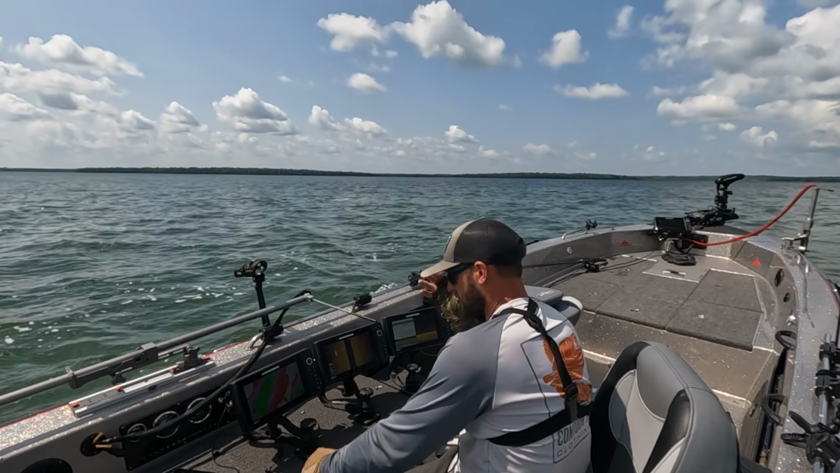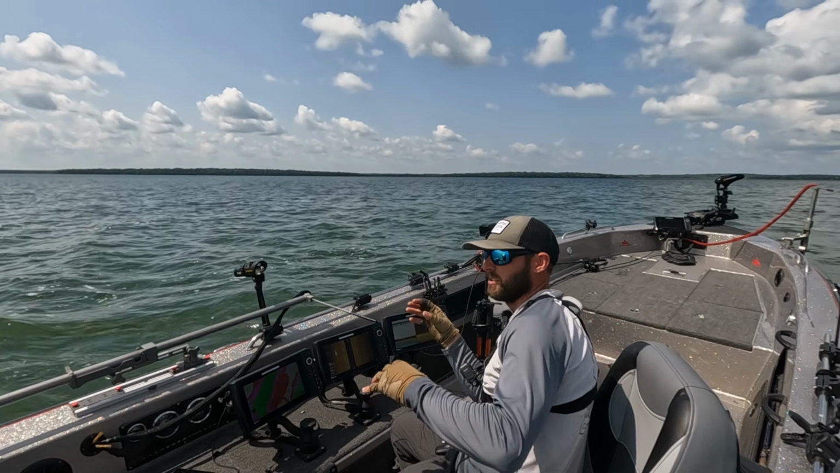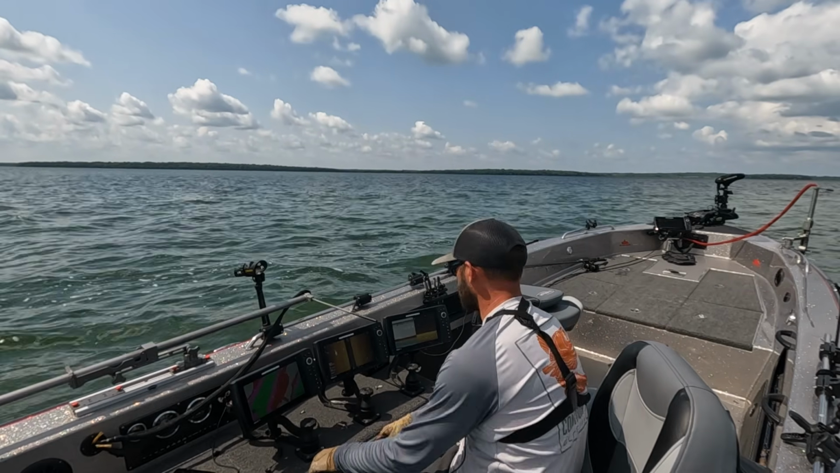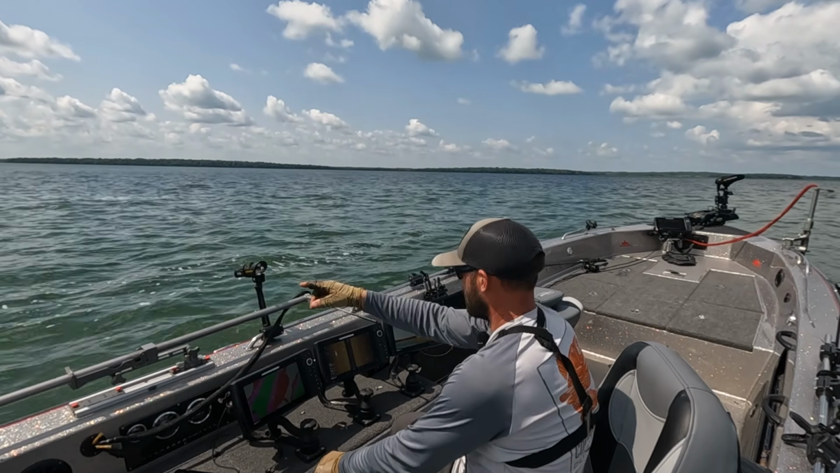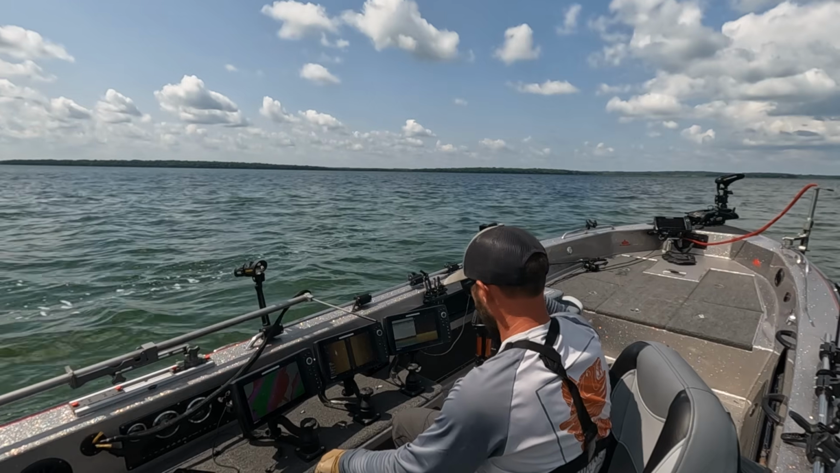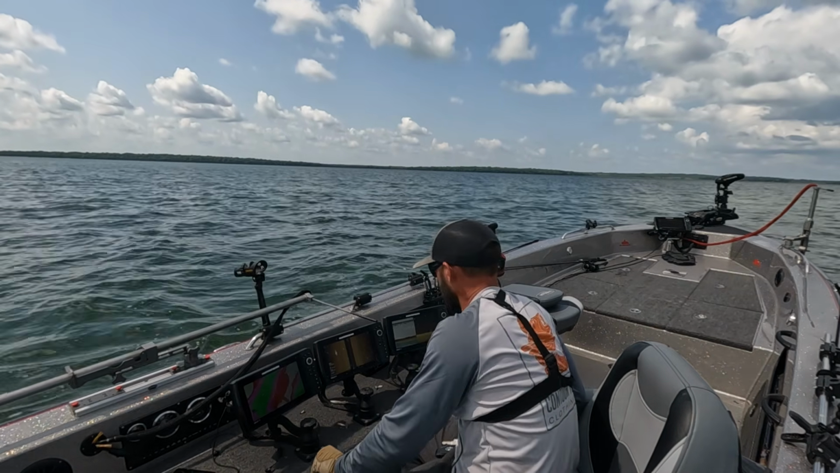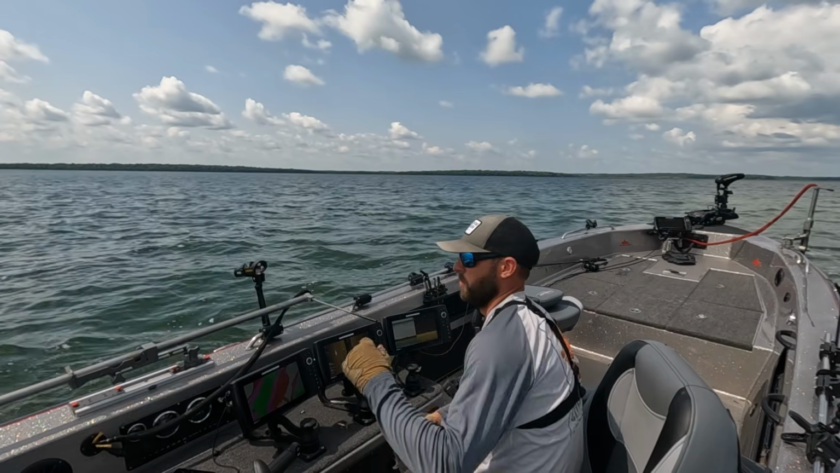Because it's all sand, never in one spot do you see 100 fish right there. Very rare to see that. Most of the time you're looking at, oh, there's 1, there's 2 over here, there's 1 over there. But obviously that's better than a blank screen. So we'll idle around here and I'll show you guys a little bit of what I'm looking at.